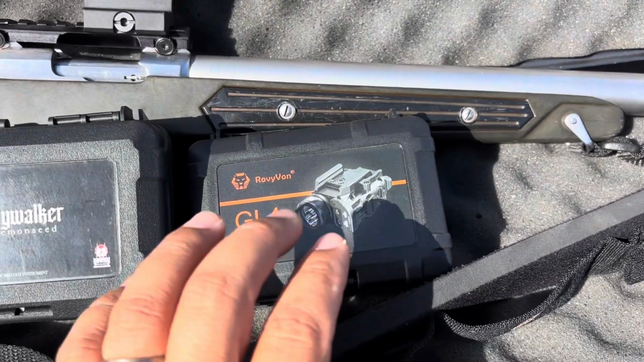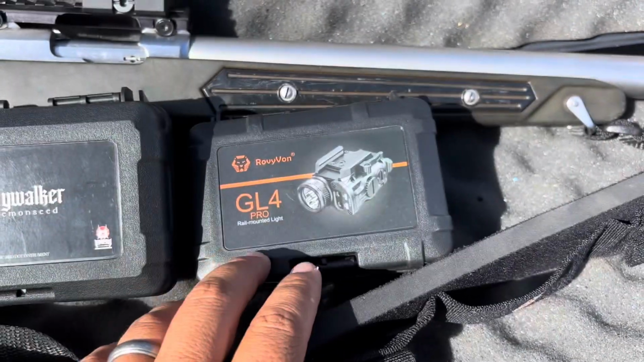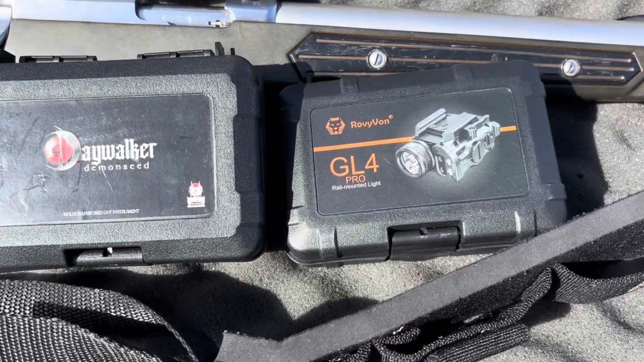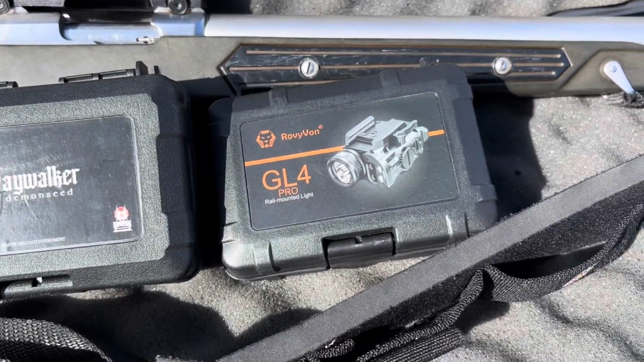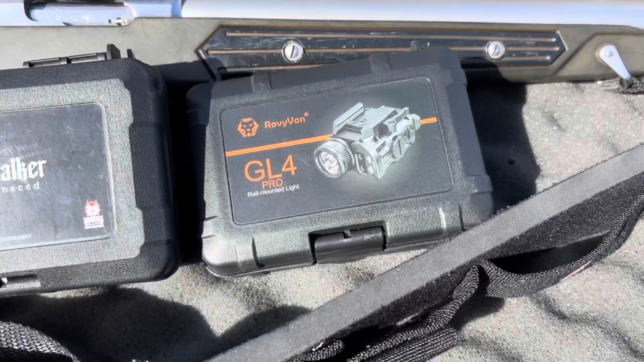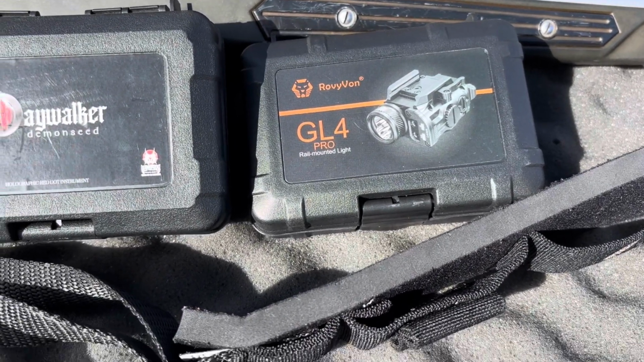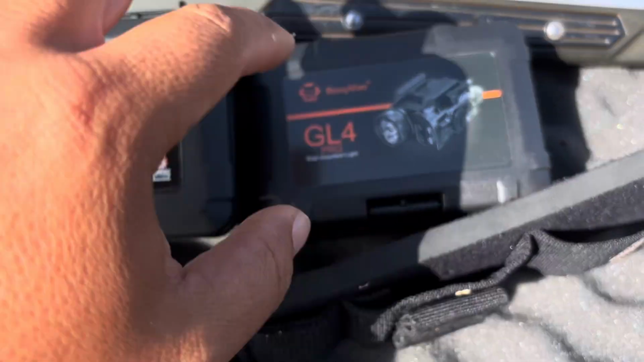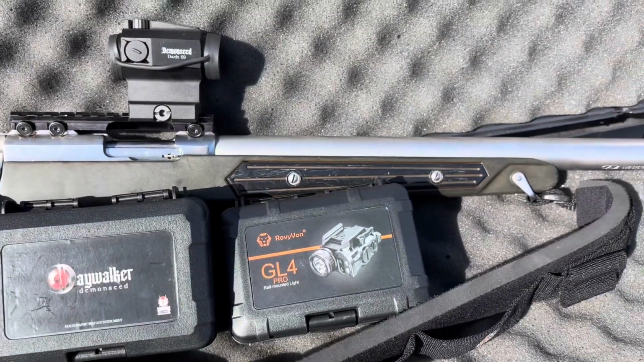And the reason we're going with this on this rifle tonight is because we are going to be running the Night Sight Elite digital night vision optic. So we're going to see if that digital NVG is going to pick up the IR laser on this. So we're going to have all this set up, and I'll show you what that looks like next.